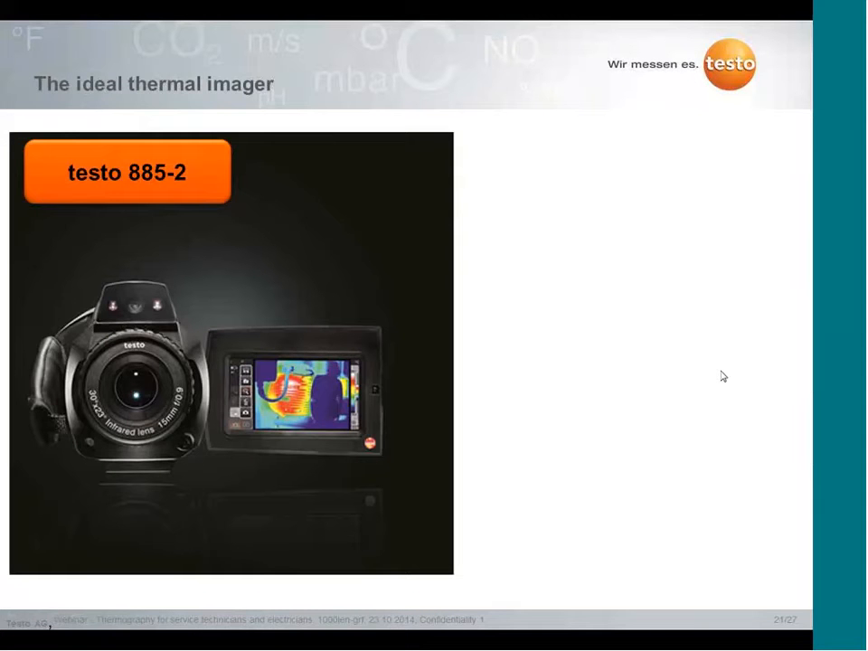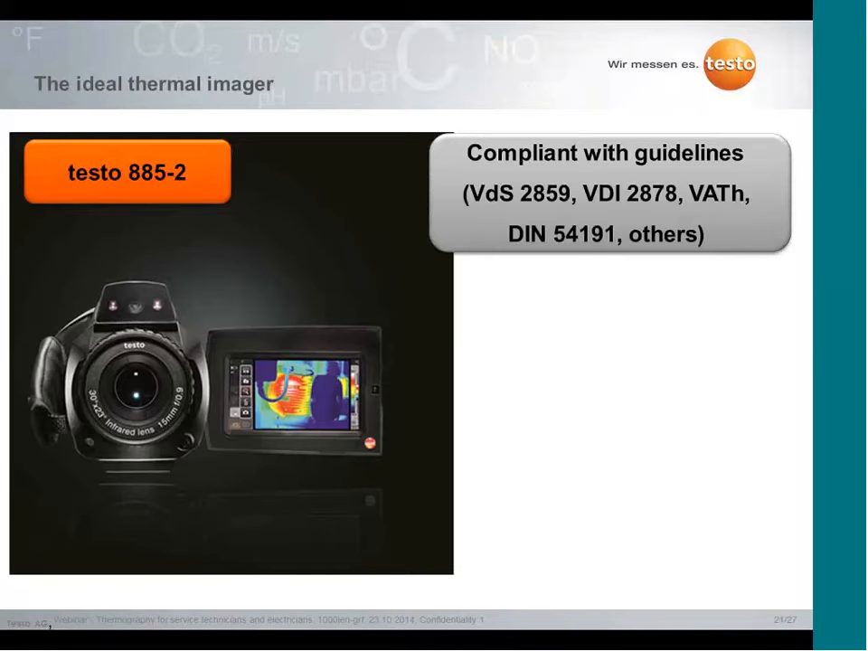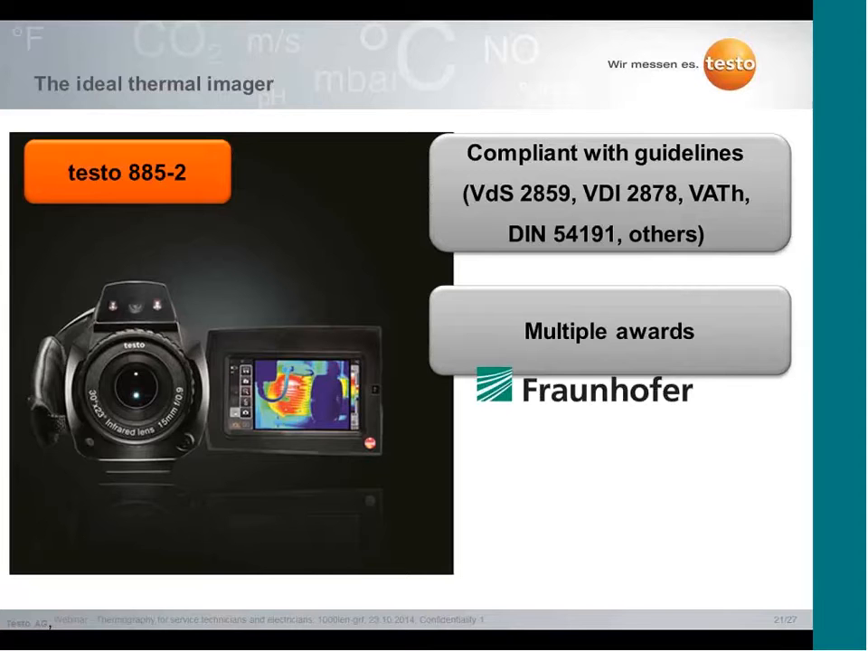Therefore, for all these applications and to gain from these benefits, you need a thermal imager, and therefore we want to talk about two preferred thermal imagers in our range. I would like to start with the Testo 885 thermal imager. We chose it because it's compliant with different guidelines, for example German guidelines like DIN ISO or other guidelines where the technical specifications of a thermal imager are described. So this thermal imager is compliant with these guidelines.